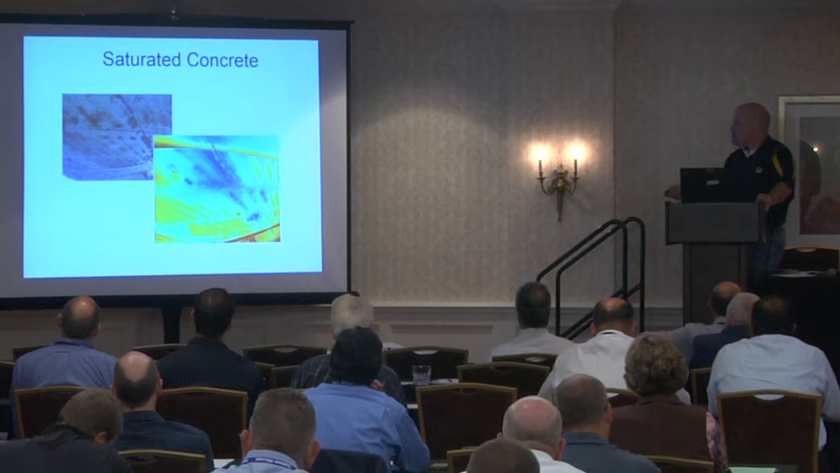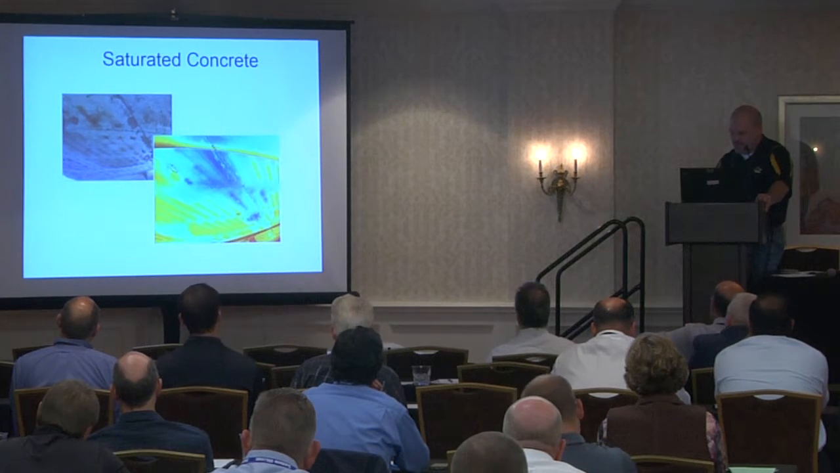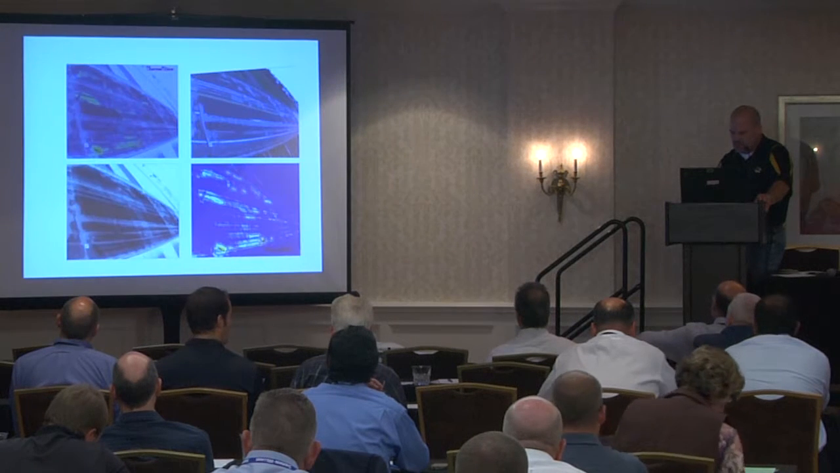And again, this isn't a thermal image, this is a thermal inertial image that is collected, in this case, from data collected over 4 or 5 hours.